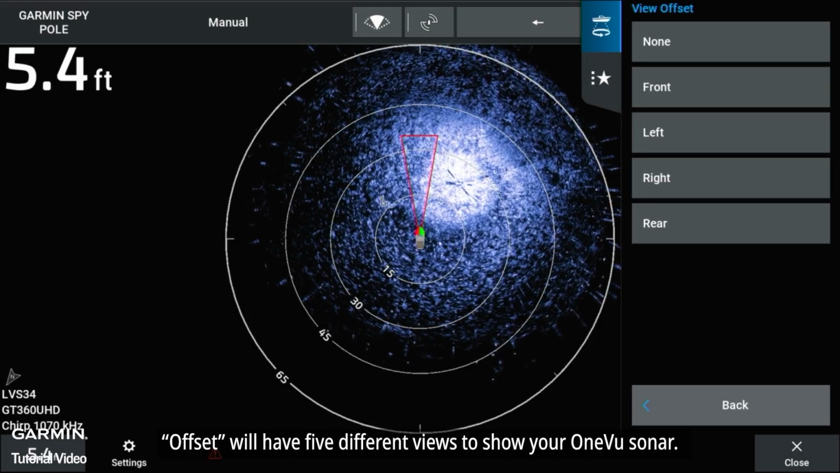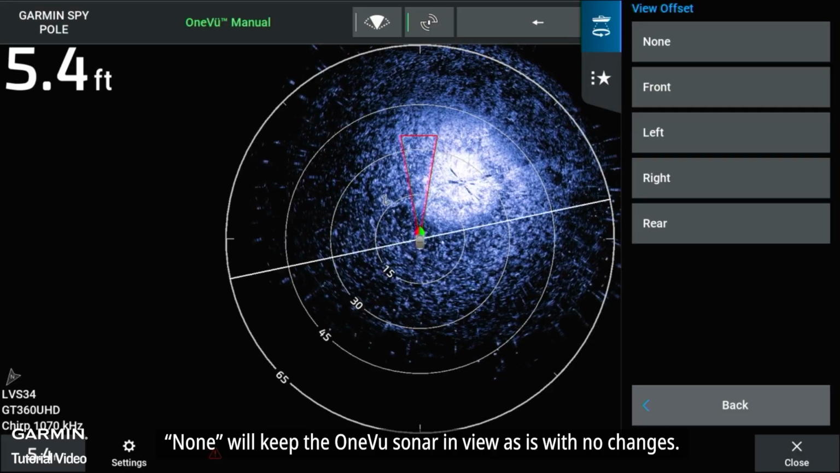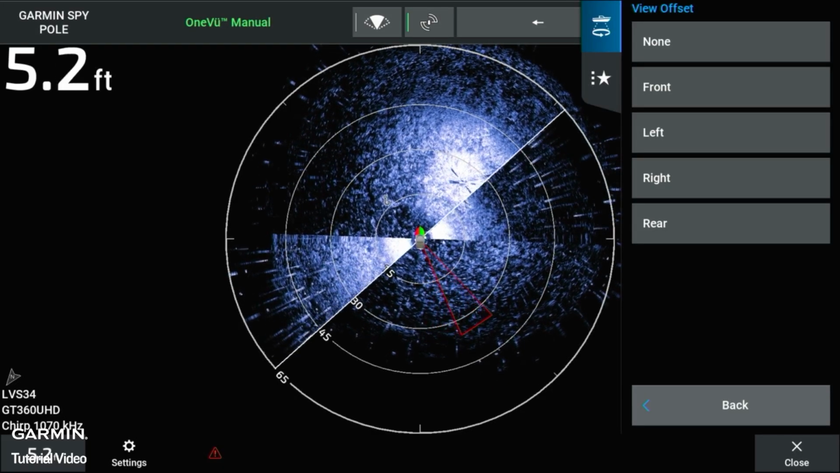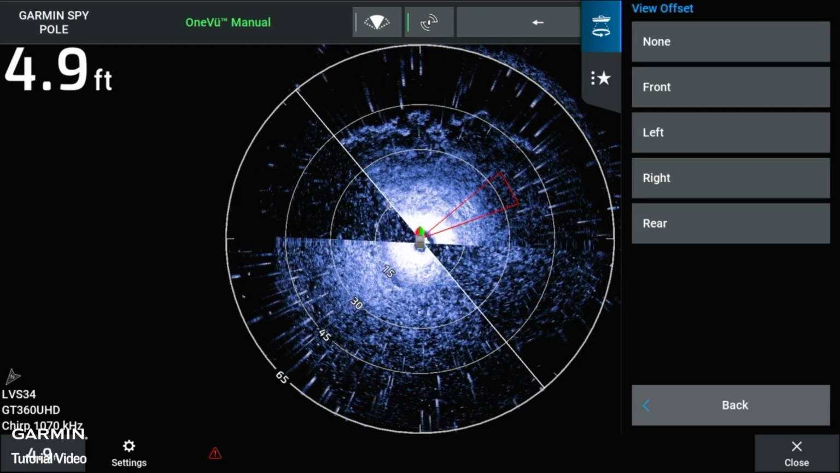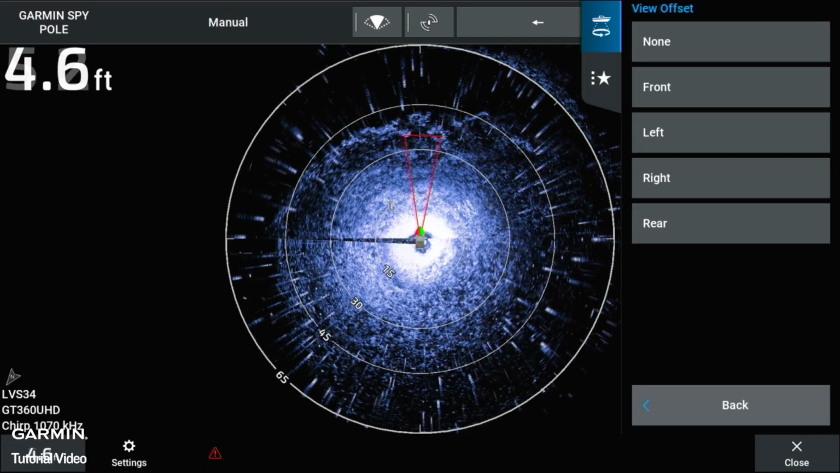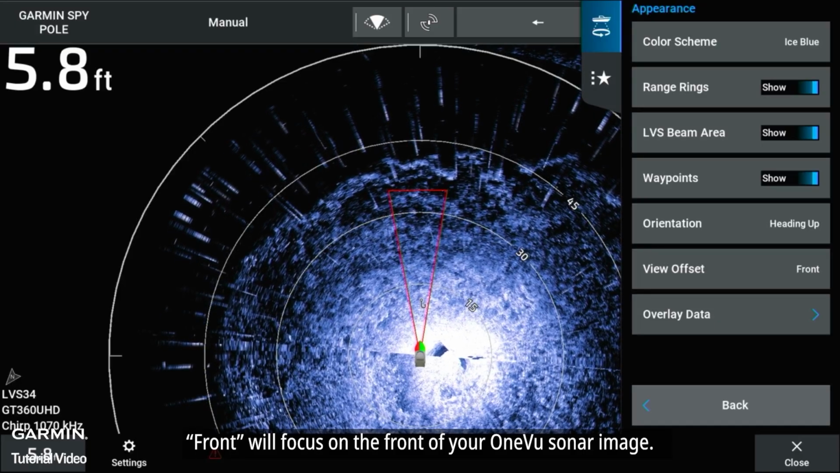Offset will have 5 different views to show your OneVu sonar. None will keep the OneVu sonar in view as is with no changes. Front will focus on the front of your OneVu sonar image.